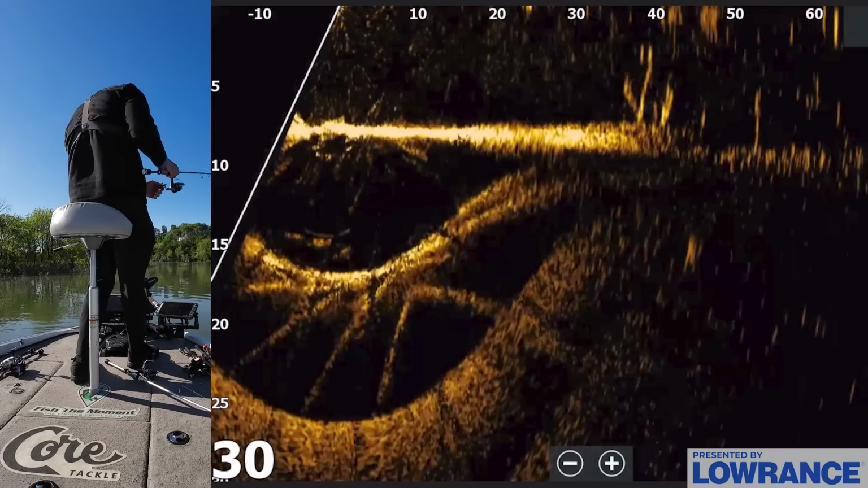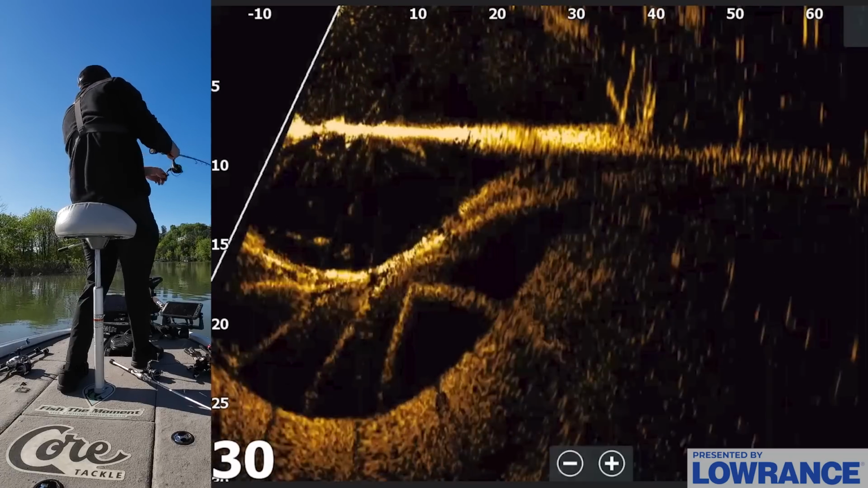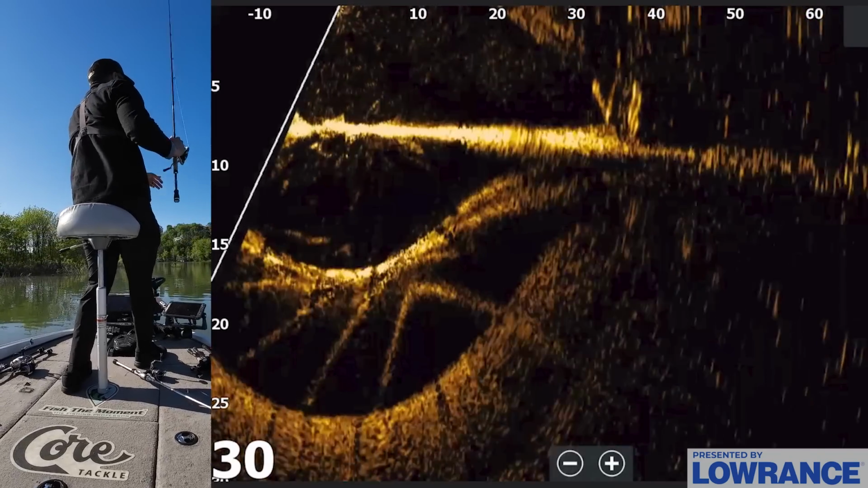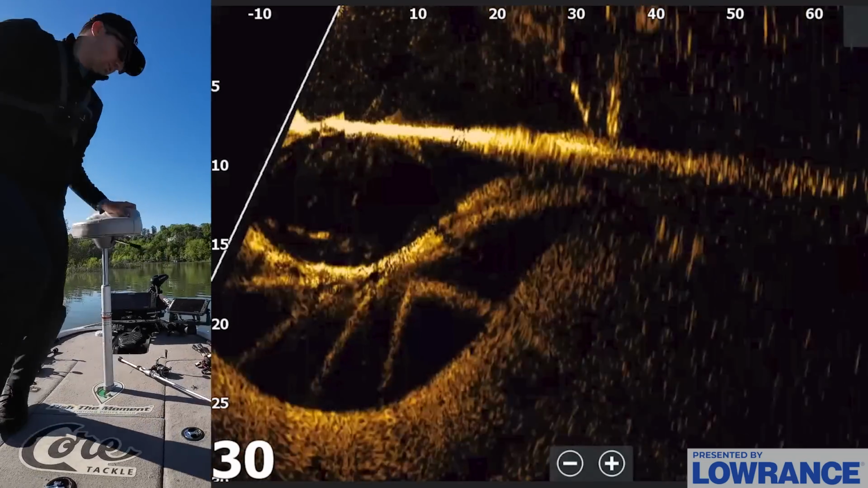Oh my gosh, got him. Oh no, he's hung in the tree. You can see him swimming around in there. Get out of there. Ah, he broke me, dang it. No way, how did that happen? Oh crap, okay, 1 second. I need to get situated here. I need to grab another rod out.